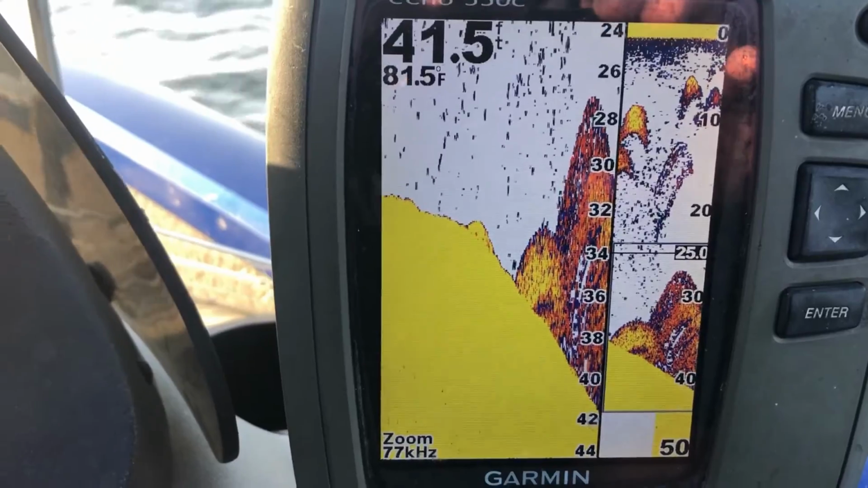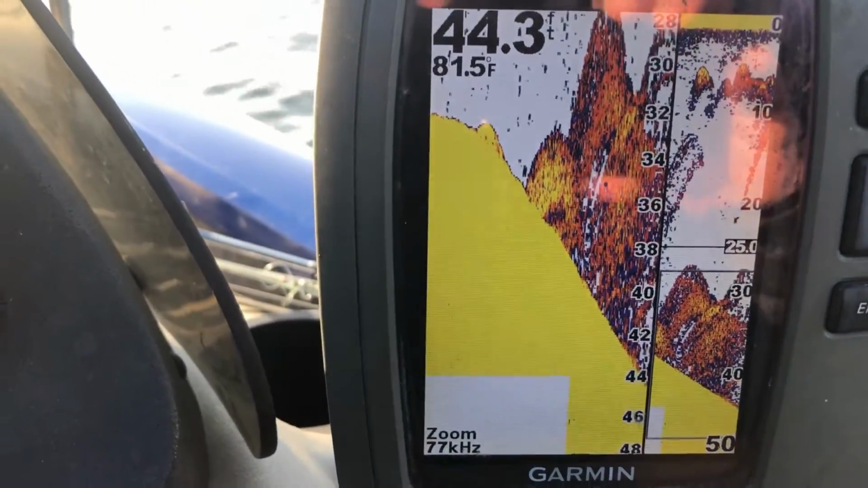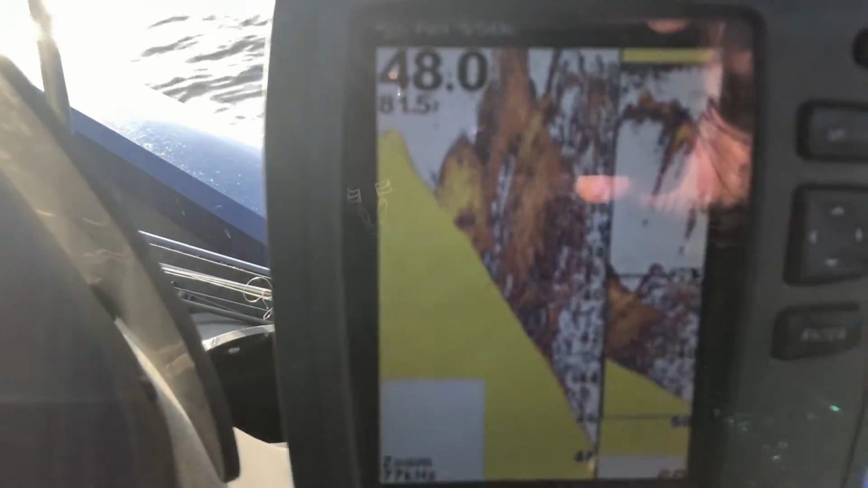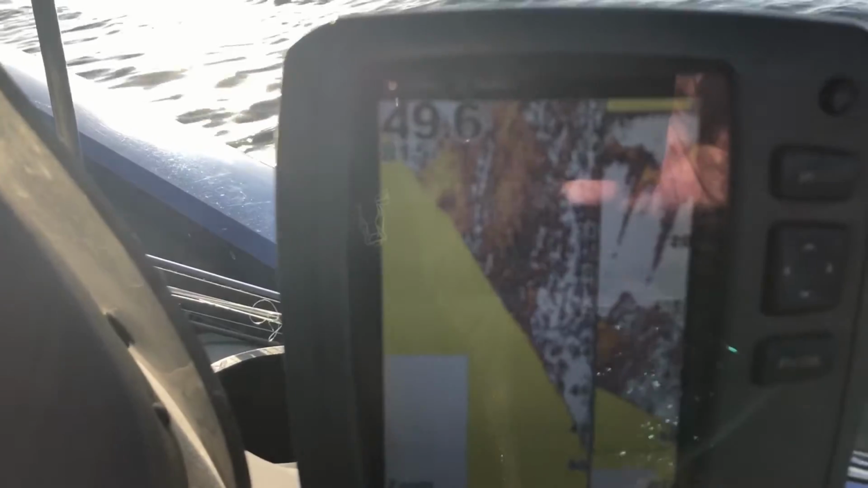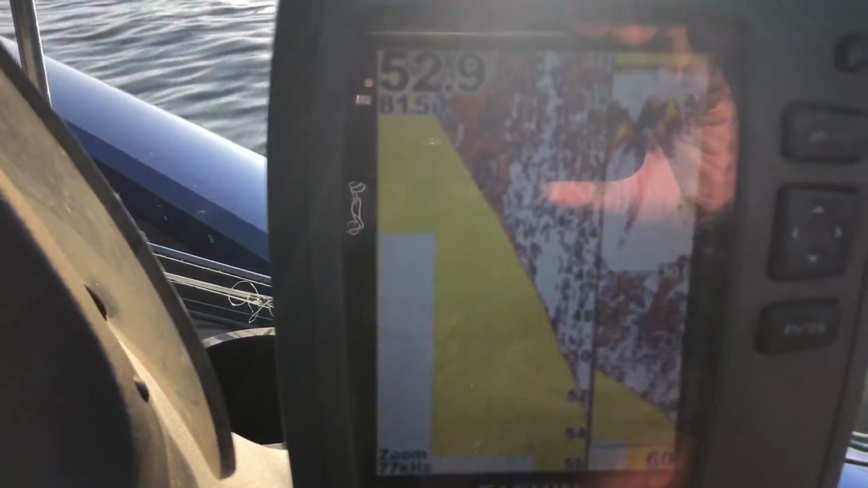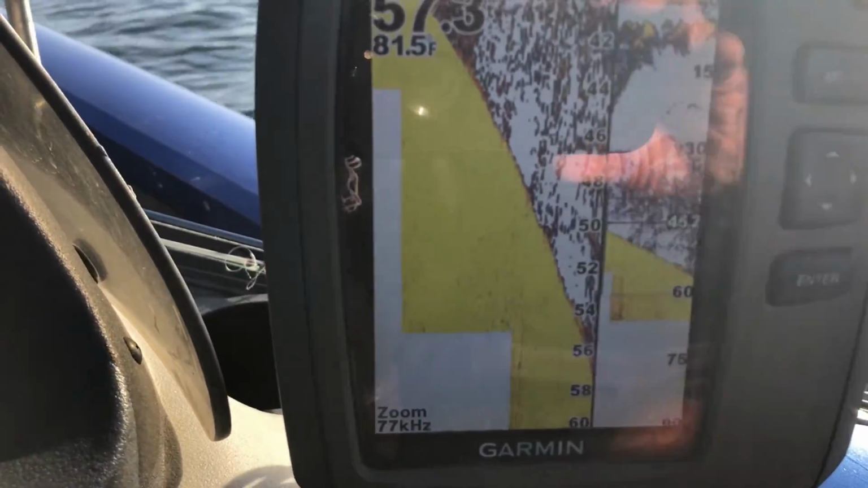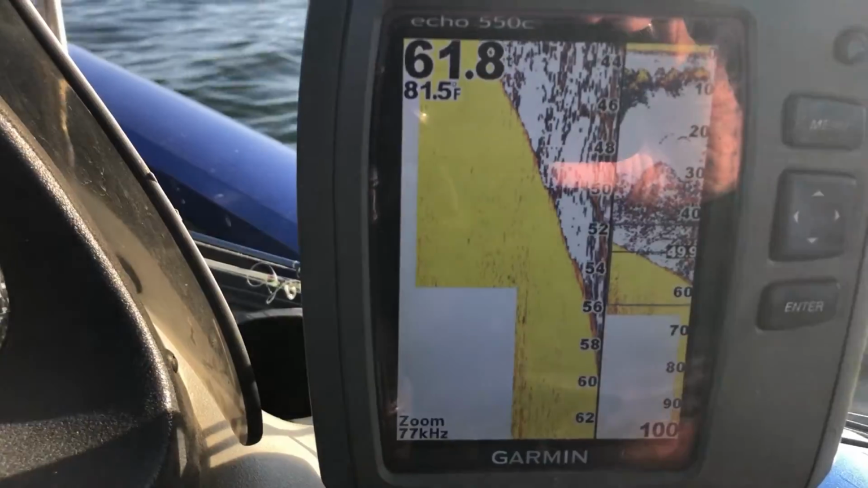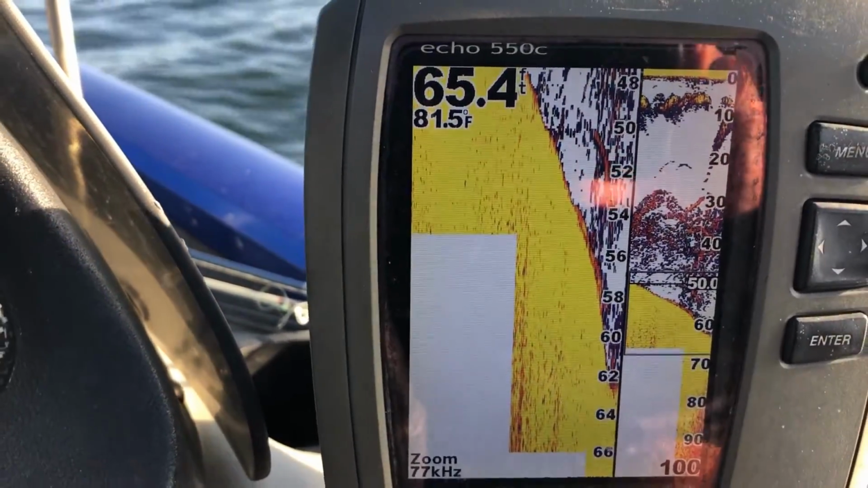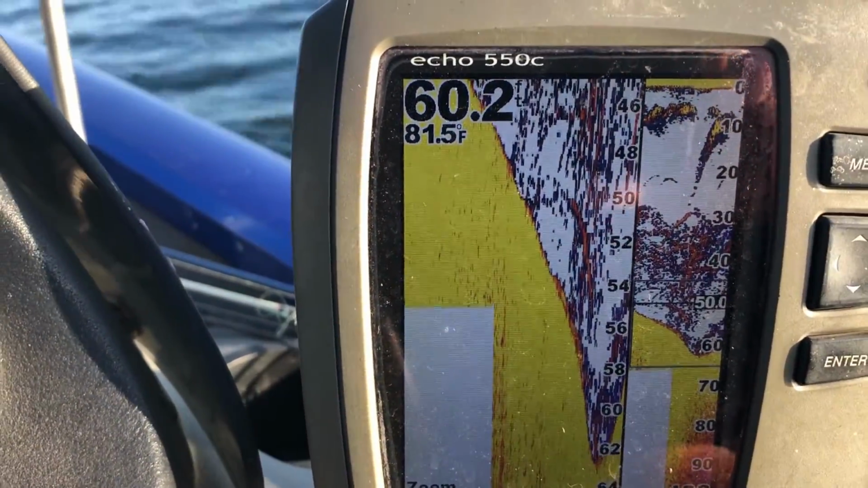Right there, we're dropping off the other side, and you see shad on the other side. So this point, hump, has got plenty of shad and bait on each side of it. We're gonna go back up on the top, and we're gonna start fishing. And now see, we're in 55 foot of water, so you got deep water right out from all this. So this is like a peninsula or ridge out off a point next to deep water.